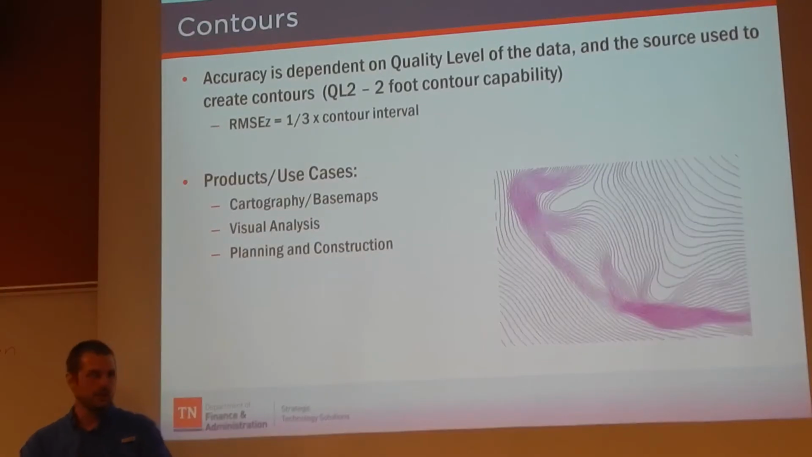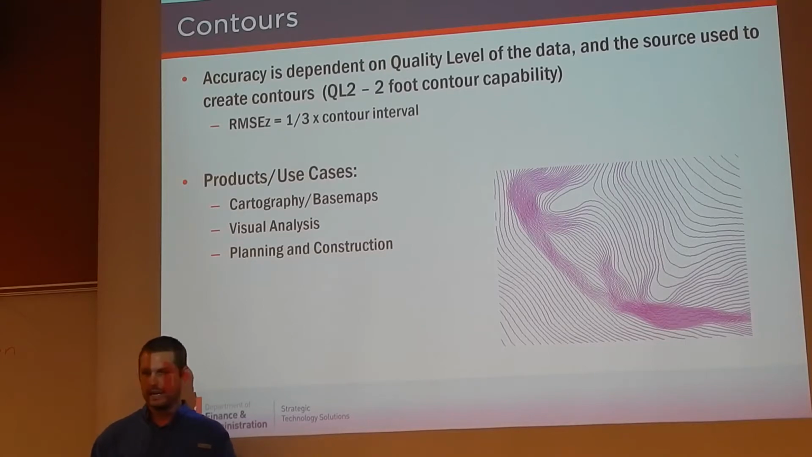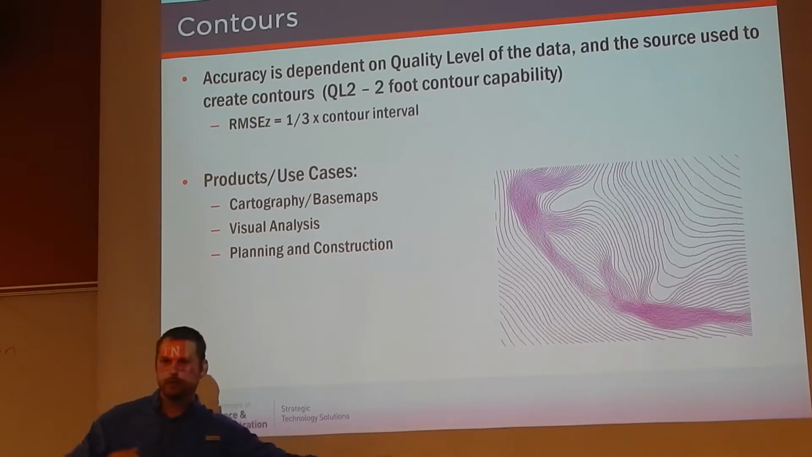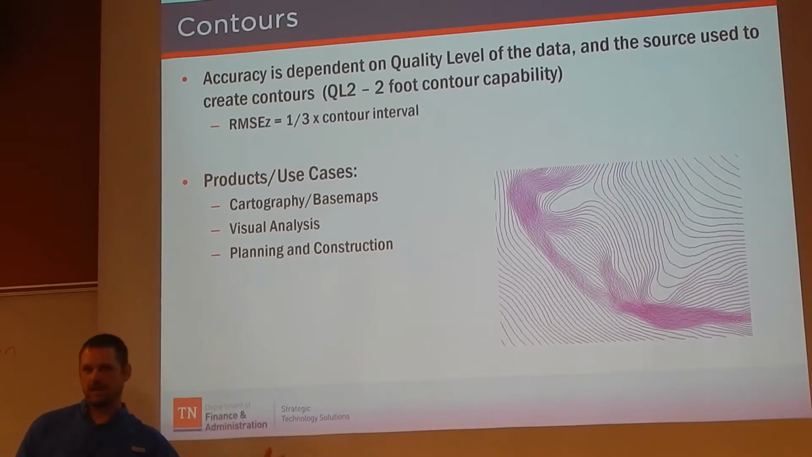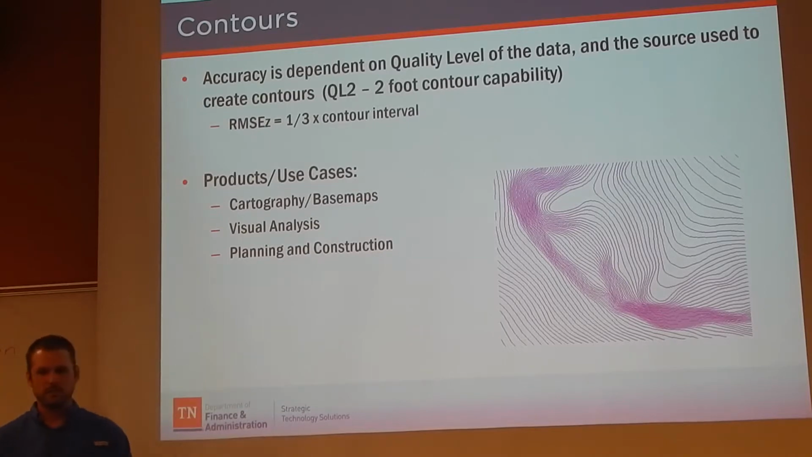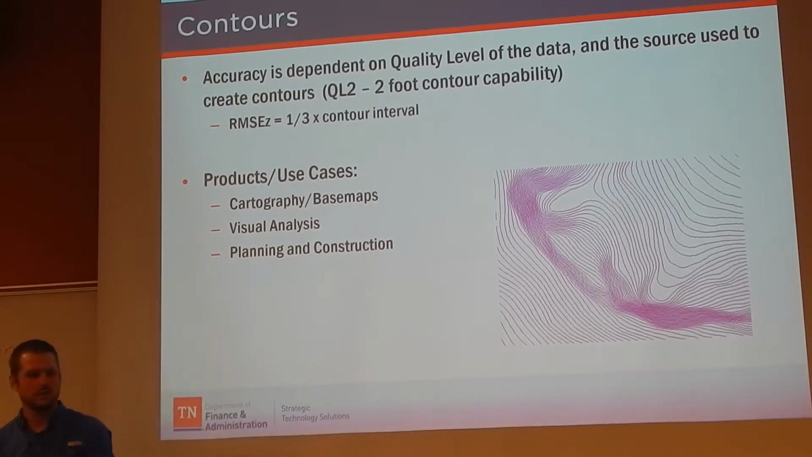All right, contours. Accuracy is obviously dependent on the quality level of your data. So we've got QL2. Is there a hard and fast rule? Can I get 1 foot contours from QL2? Well, you certainly can generate them, but it may not meet the accuracy standards you need. But in reading through some LIDAR documentation from ASPRS, the American Society for Photogrammetry and Remote Sensing, they had a general formula for figuring out your contour interval. What that means for us in our data, in particular QL2, is 2 foot contours.